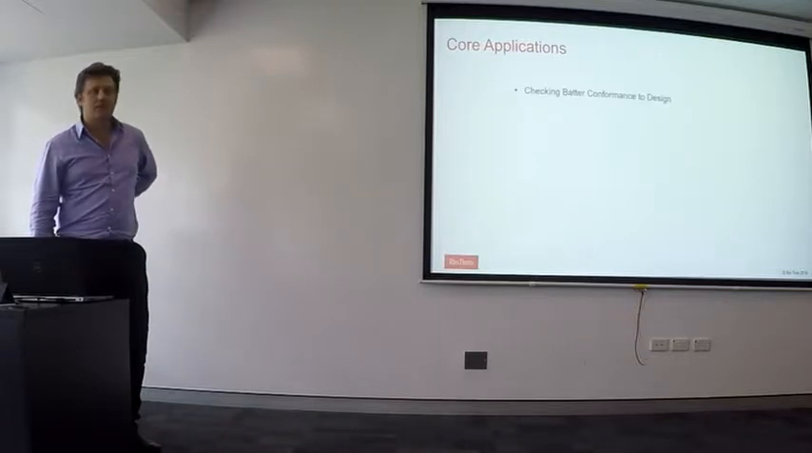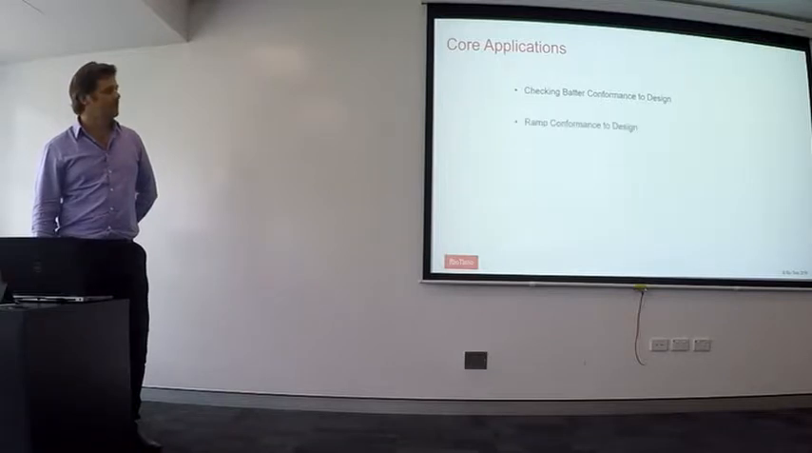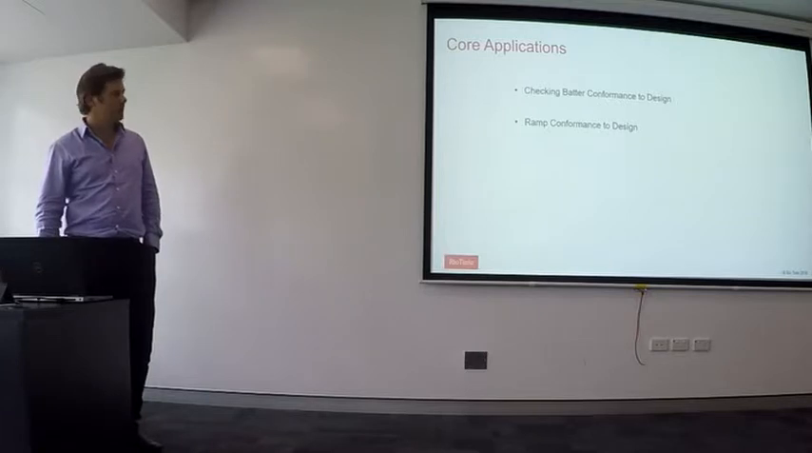Data check conformance is probably one of our main uses for the data. It allows geotechs to see how close we are to design. A lot of people are looking at ramp conformance at the moment, with gradients and widths and all that sort of stuff. So there's a large amount of work in that area at the moment on a lot of our sites.